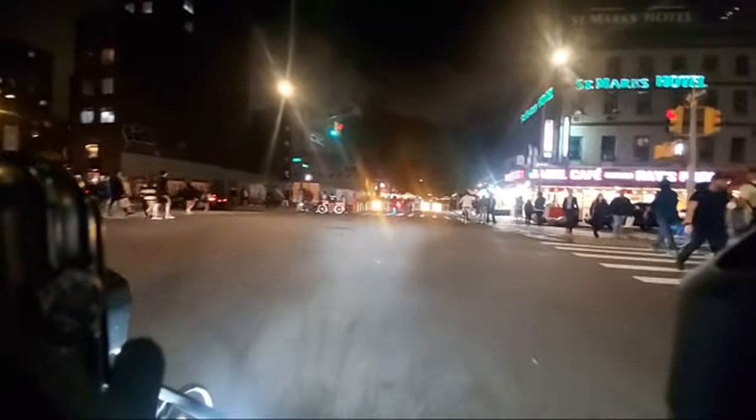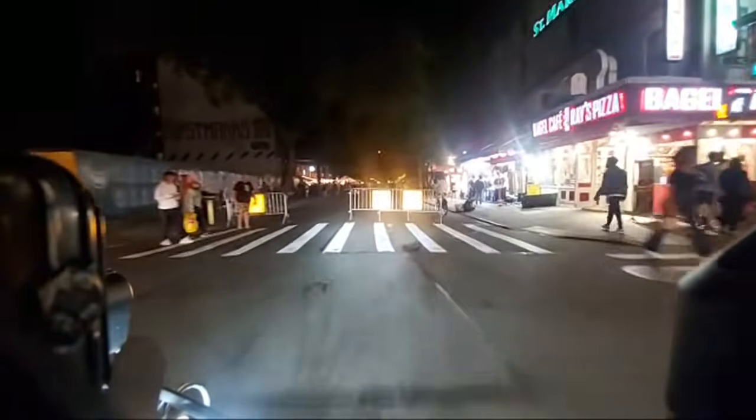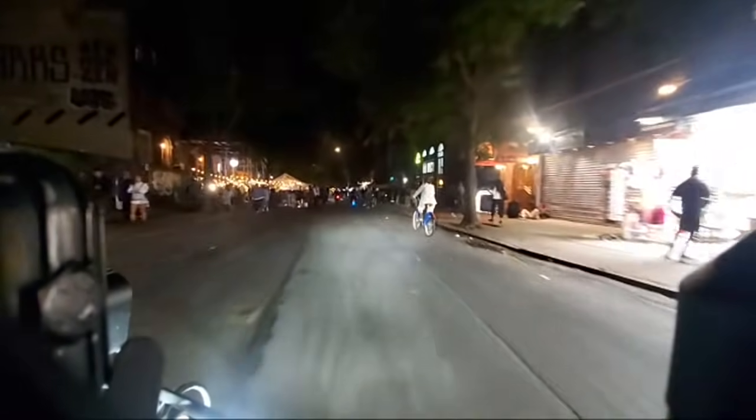Oh my god. Wait till you guys see St. Mark's Place. Okay, check this out. If you've never seen St. Mark's Place before, you gotta see this shit. This is not as busy as it was pre-COVID, but this is close. Holy crap. Look at this.